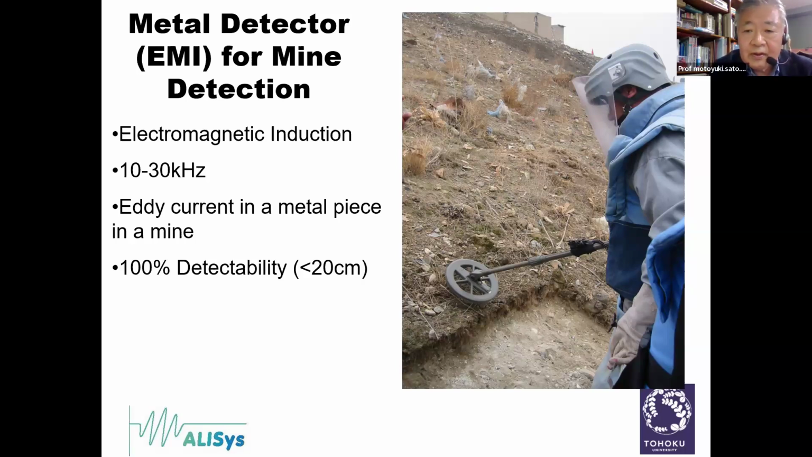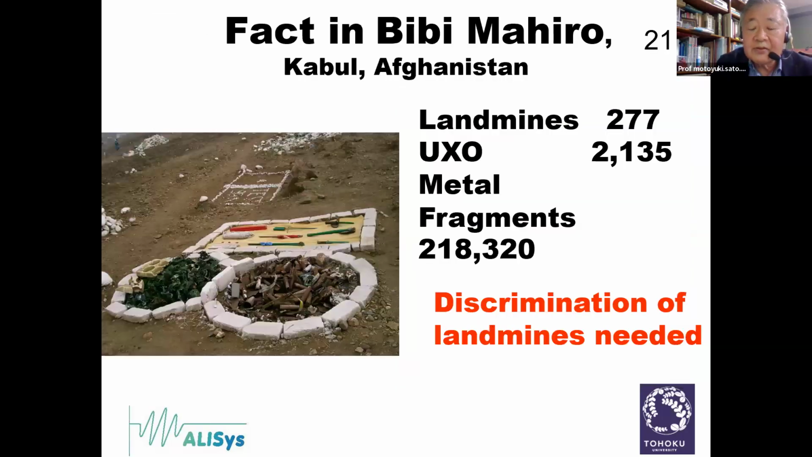I think most of you have seen these figures. This so-called metal detector is detecting landmines. I took this picture in Afghanistan. The so-called metal detector is an electromagnetic induction sensor, which uses Faraday's law to detect a metal object. Okay, it is a very good sensor, but there are many fragments buried in the soil in the former battlefield.